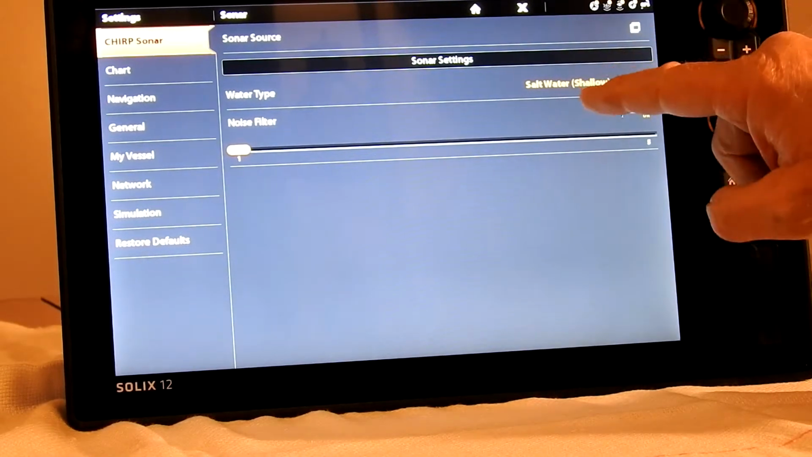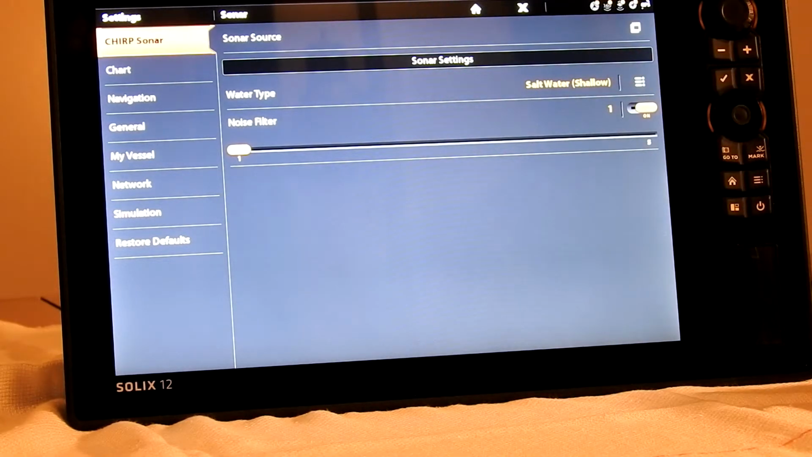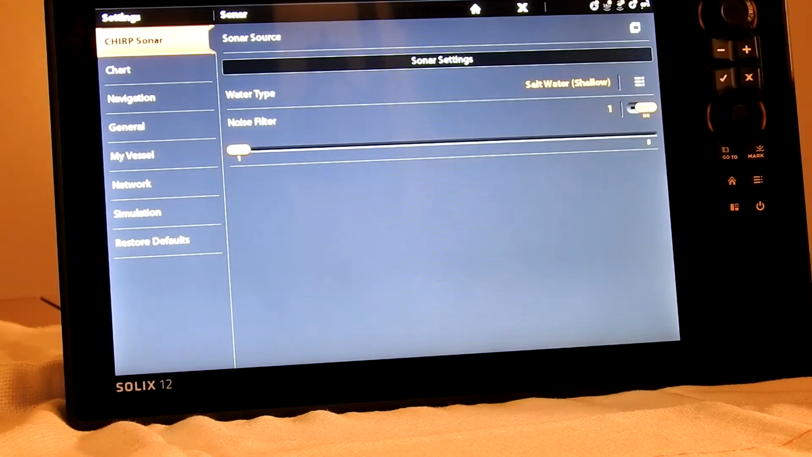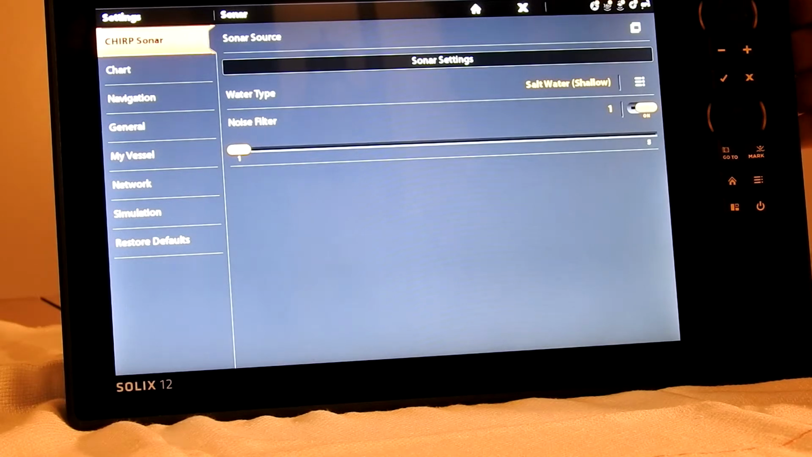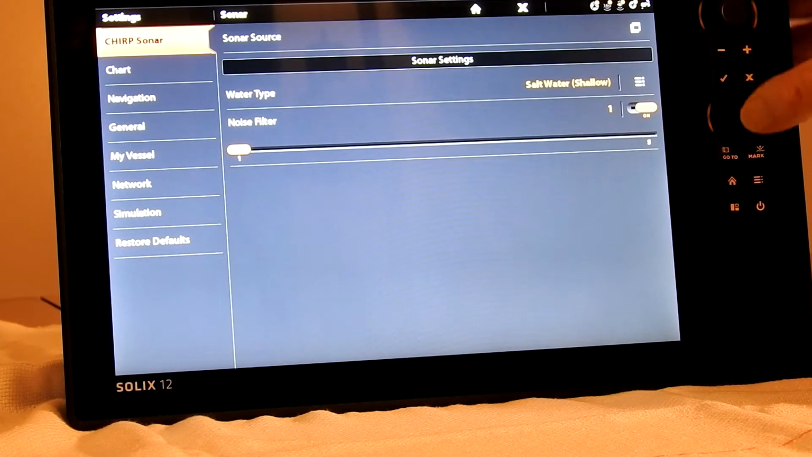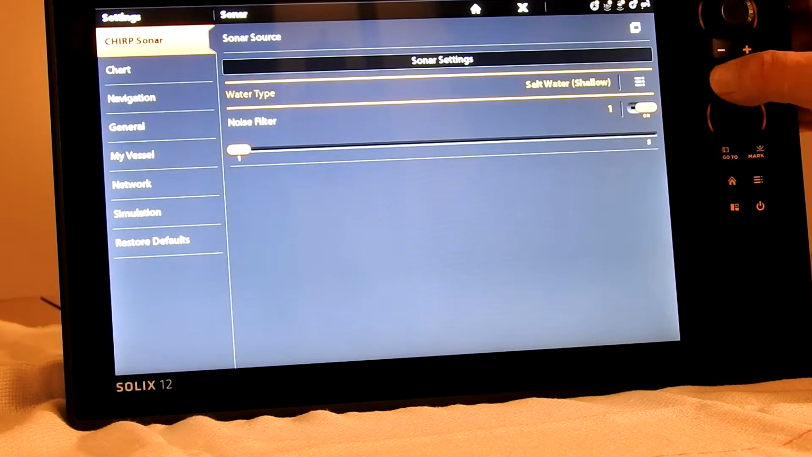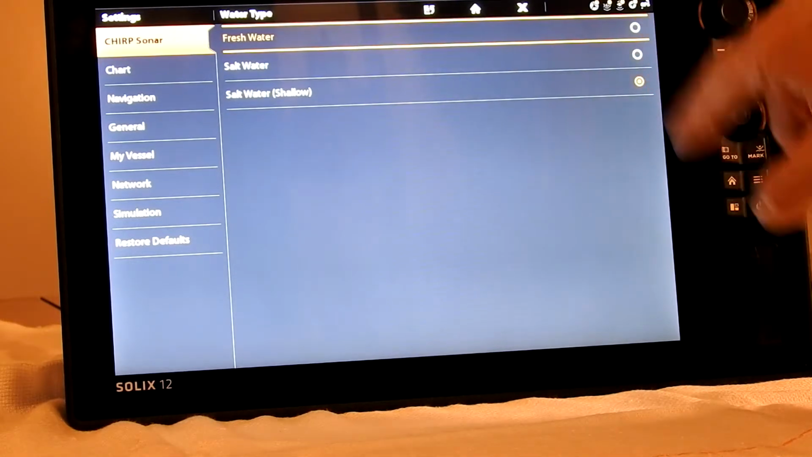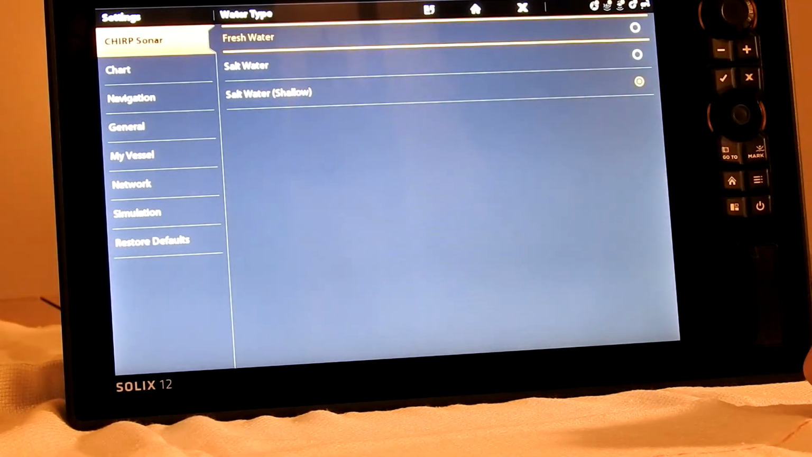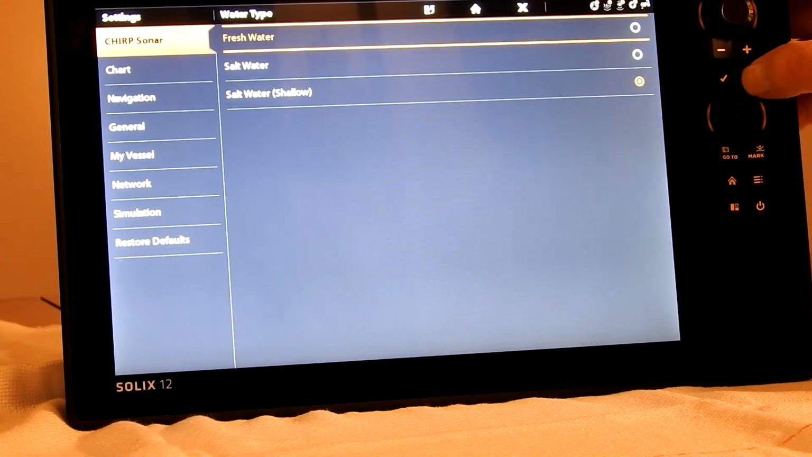The reason I have it at saltwater, I never fish saltwater. I fish in lakes and freshwater, but it gives you better separation having it set at saltwater. So we just go to the setting there. We'll hit my X, and this gives you the 3 different settings. There's freshwater, saltwater, and saltwater shallow, and I have it set on saltwater shallow.